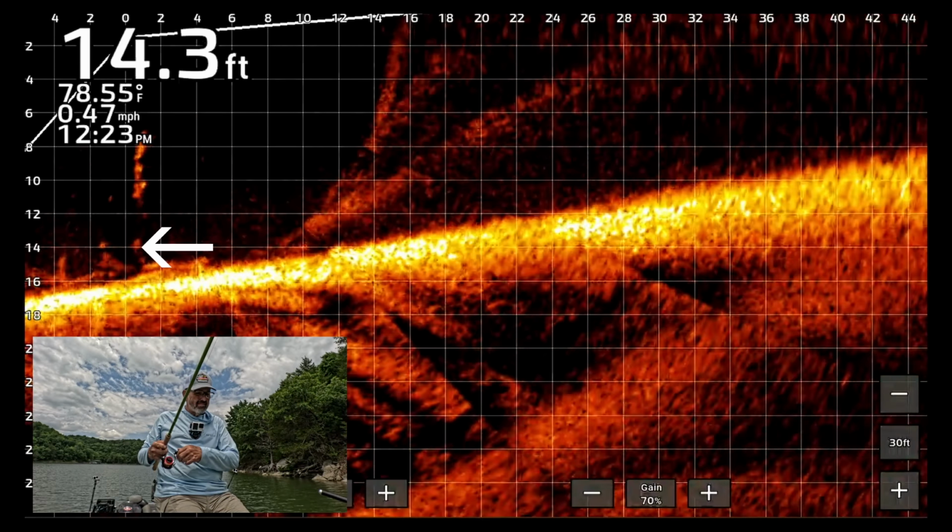Well, I had the attention of one, and it looked like a crappie. The crappie are following the bait, but something about it isn't quite right. A little 2-inch swim bait is small, but maybe not small enough. I'm going to try to downsize a little bit.